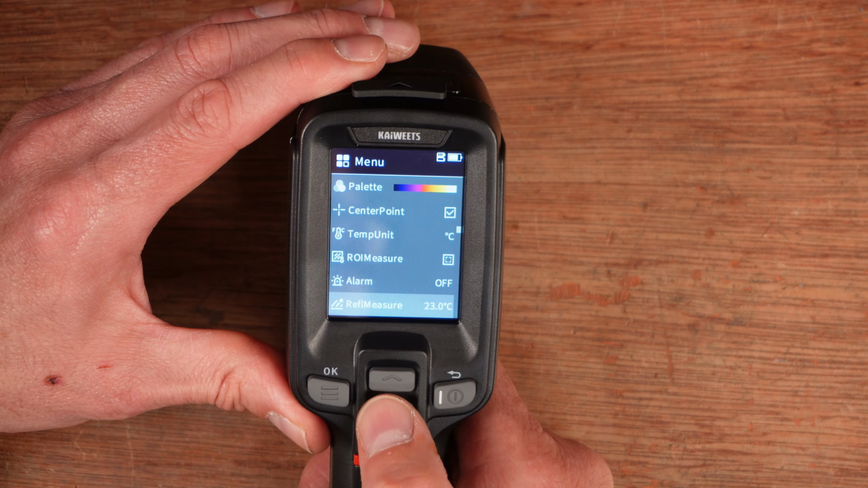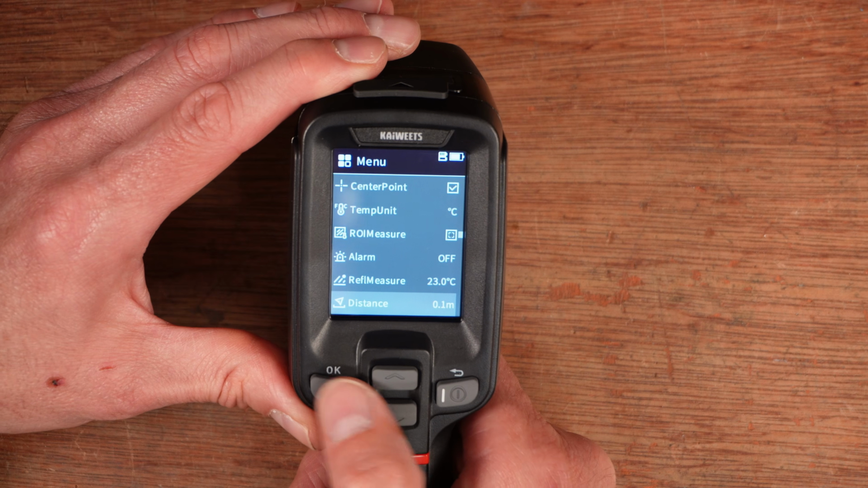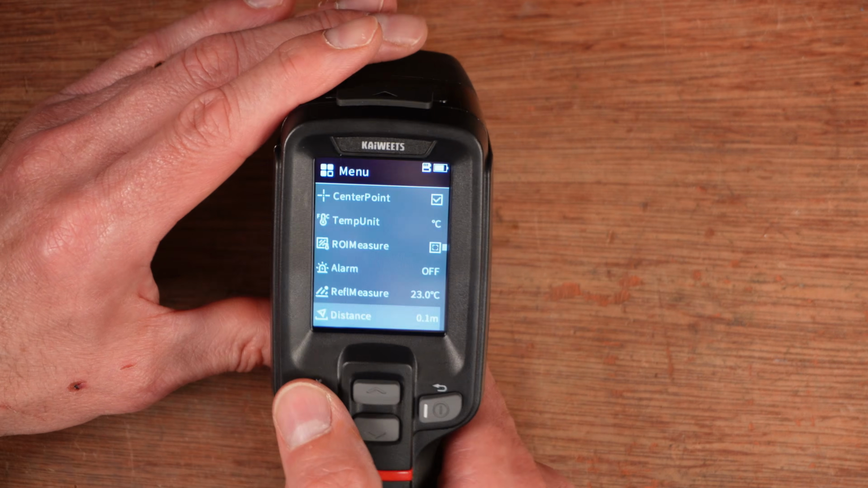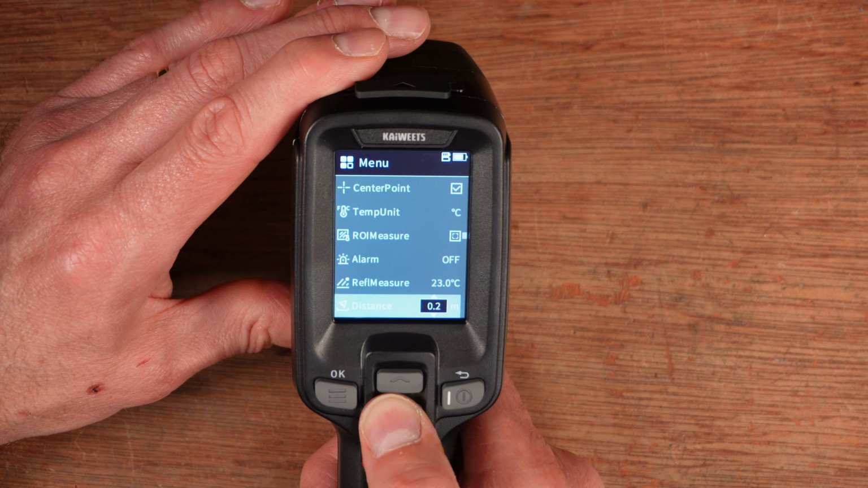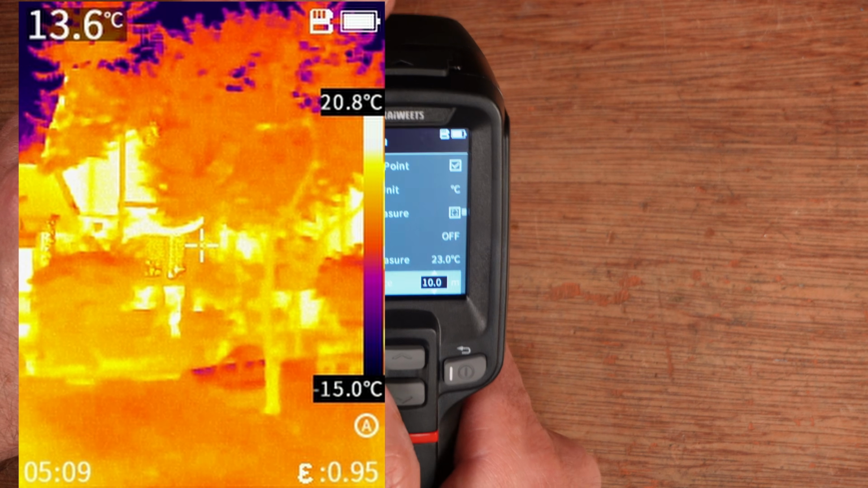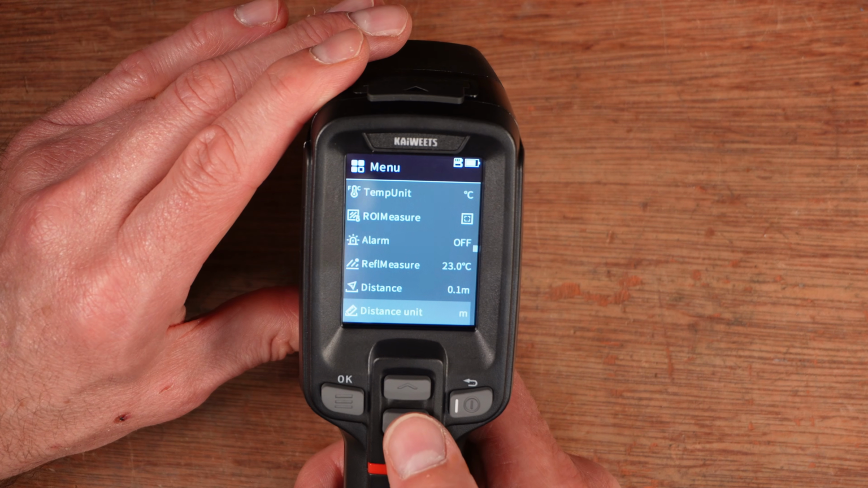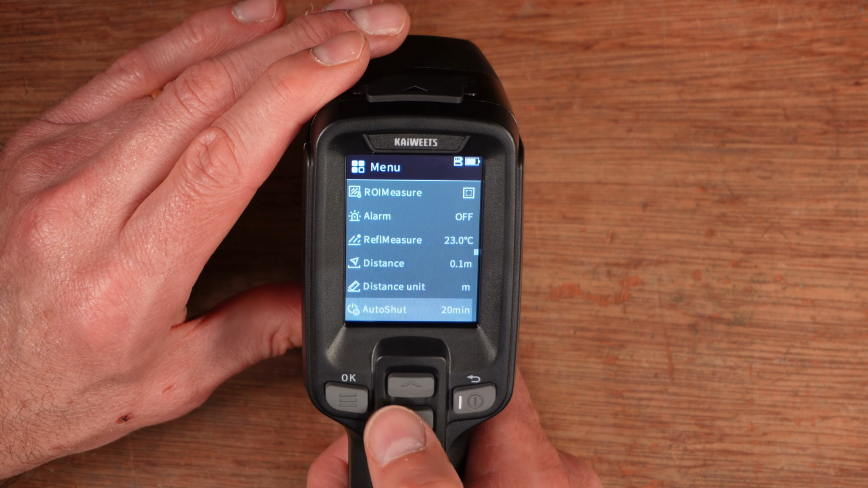Reflection measure or reflectivity measure. I don't know what that does. This distance is how far away you generally take a measurement. So I've got it set to the shortest distance because I'm just doing stuff about this far away. 10 centimeters is fine. Yeah, so it goes up to 10 meters, but you can do, you know, things much further away and you still get decent measurements. I think this is just for an accuracy reason. And the units, so you can change it to yards rather than meters.